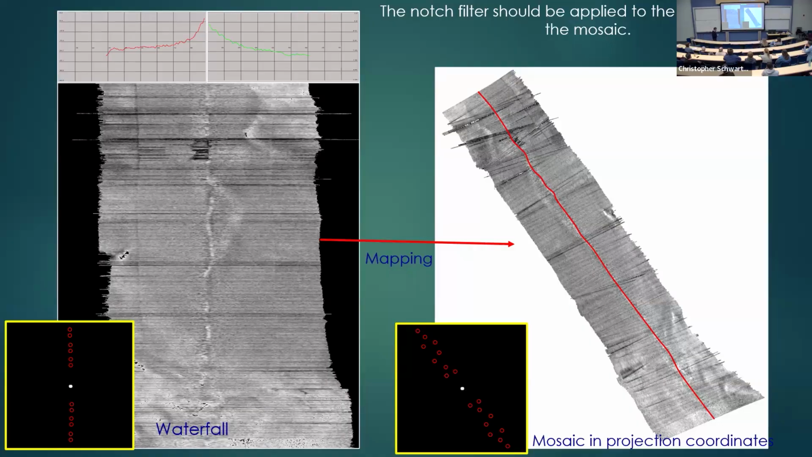So if I look at the waterfall here, it's clear that I have some energy in this direction here. So clearly that energy here is contaminating the signal. So if I try to apply the filter in the map, okay, in map coordinates, things are going to spread like that. So it's impossible to remove.